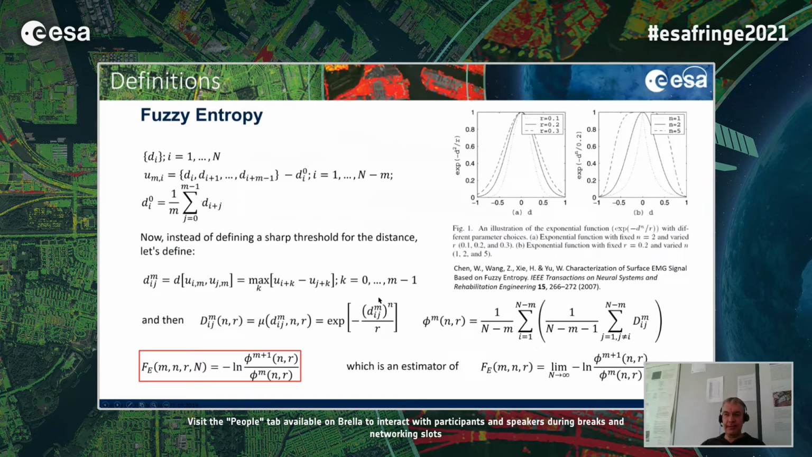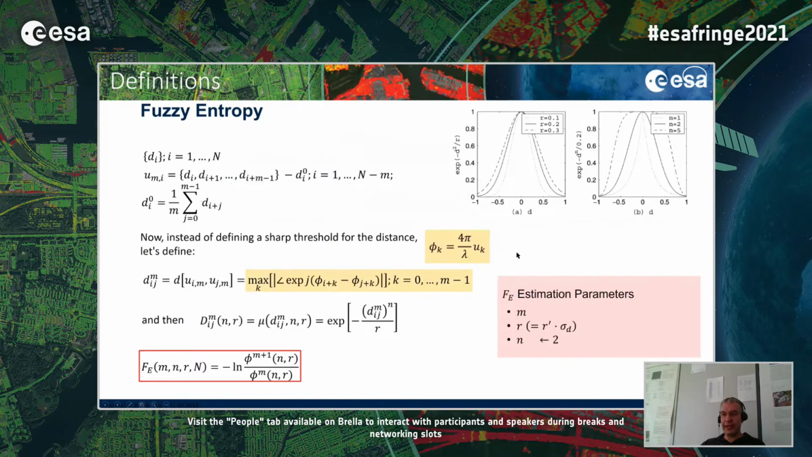The main point is that in the literature, low values of the fuzzy entropy are usually associated with regular time series. We now observe that we can slightly modify the definition of the distance, originally the Chebyshev distance, and this can be adapted to work with phases so as to avoid the effect of wrapping jumps.